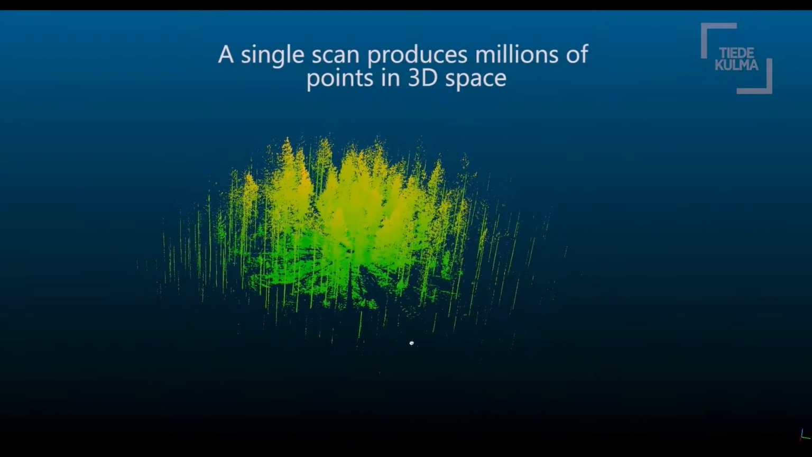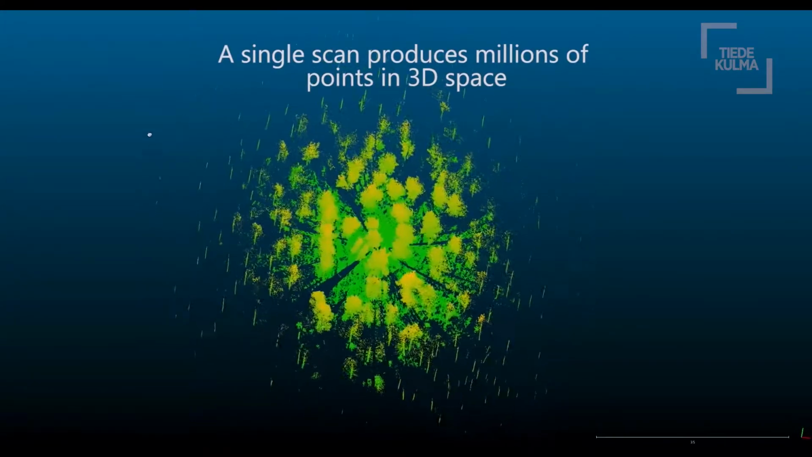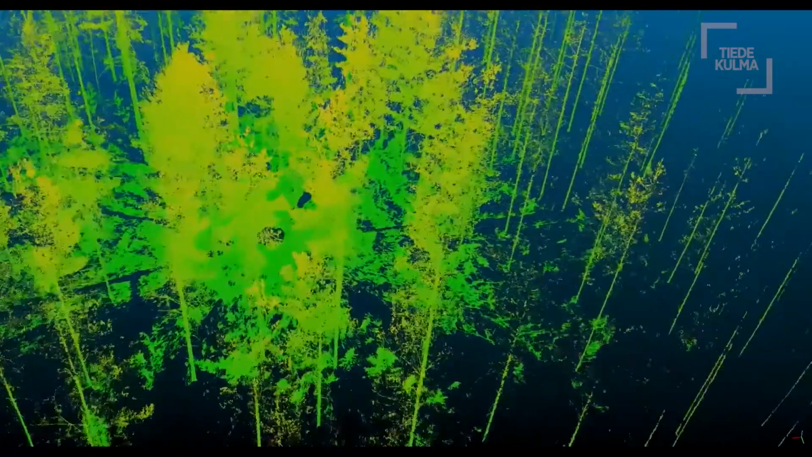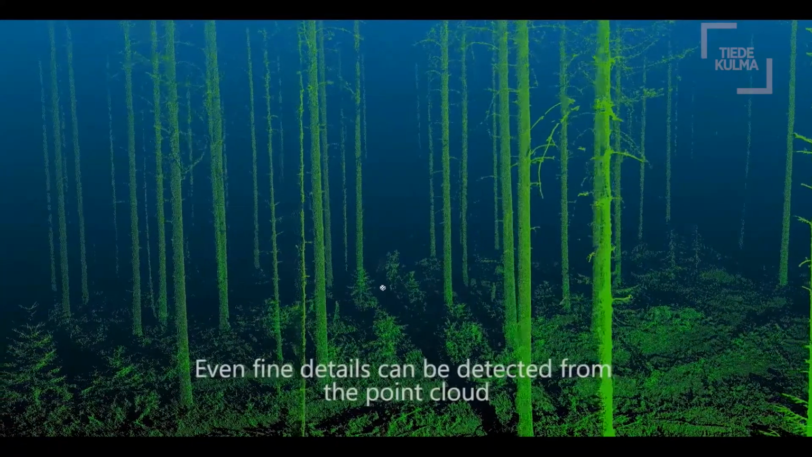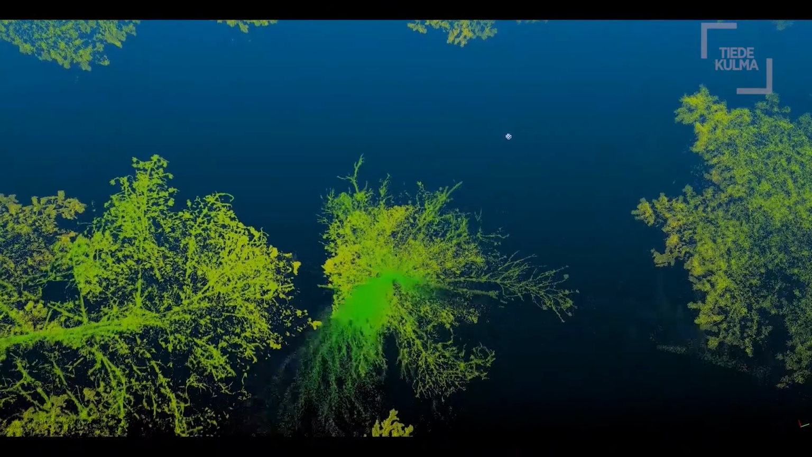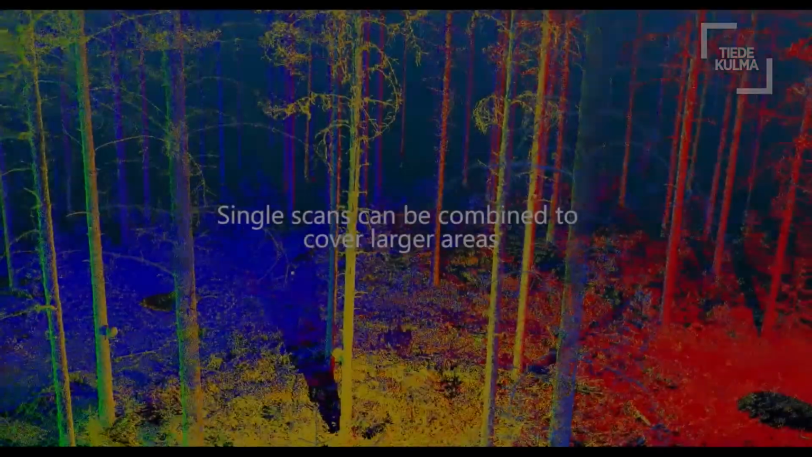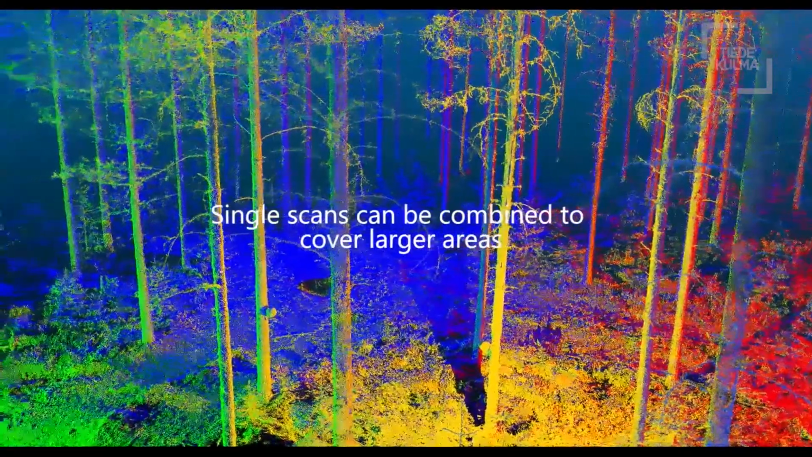In addition, we can also utilize terrestrial laser scanning, here we can see it in this video. So if we measure from the field, we can get millions of points for one forest. And by means of this data, it's possible to measure individual trees very accurately, the volume of the trees or biomass of the trees, and so on.